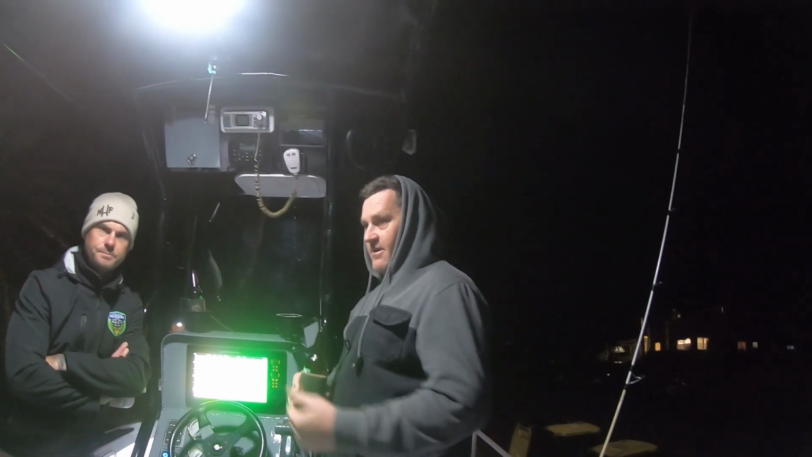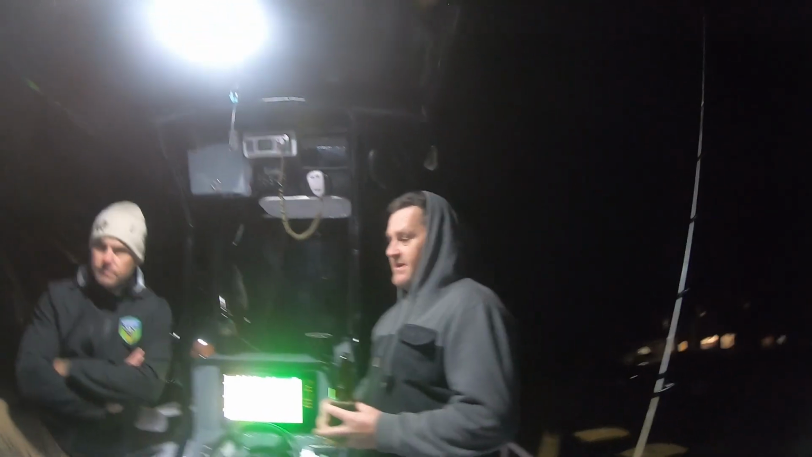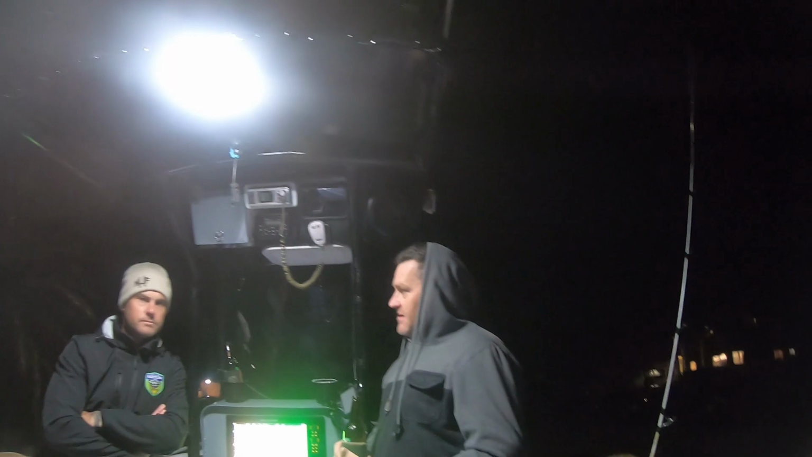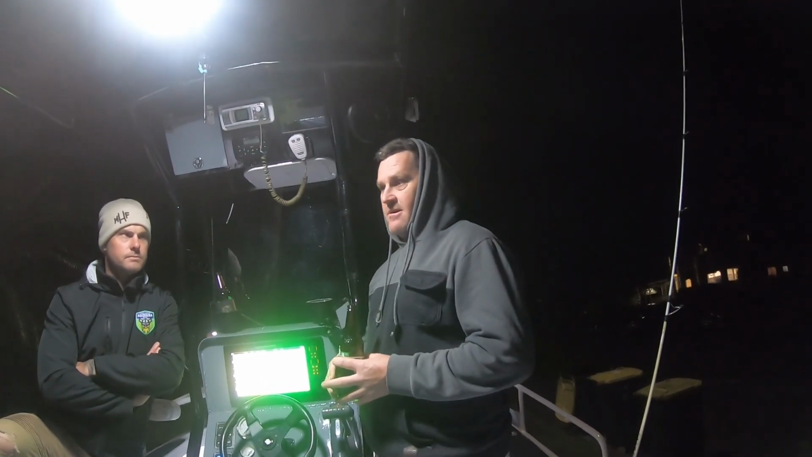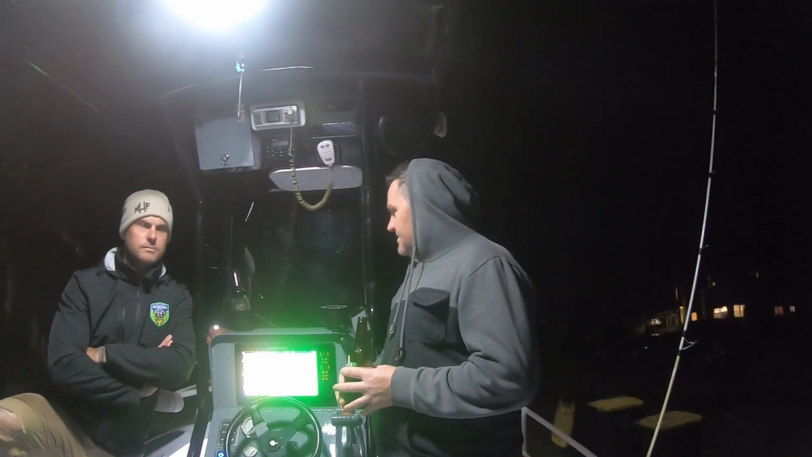And having it on an ocean boat is the exact same thing. You spend the quality money on it, put it up there in the price point where you can have spot lock and things like that, and have circle back on your GPS.